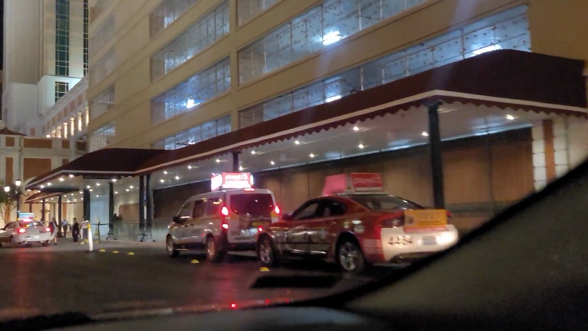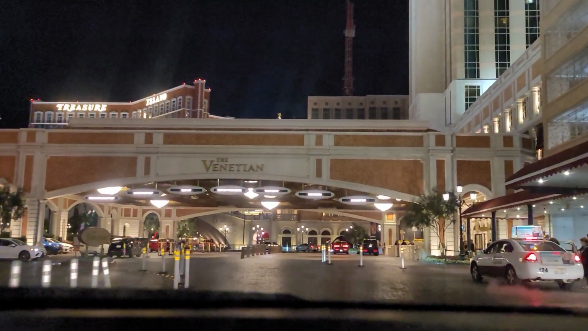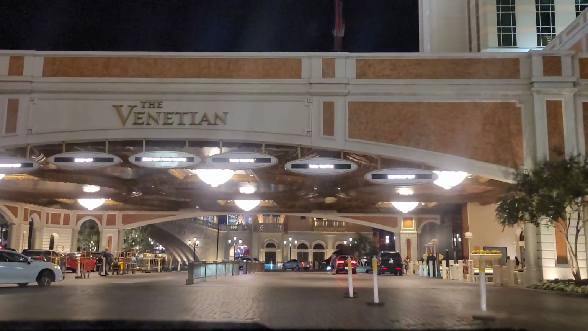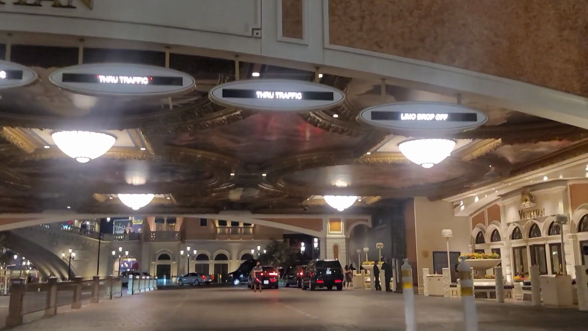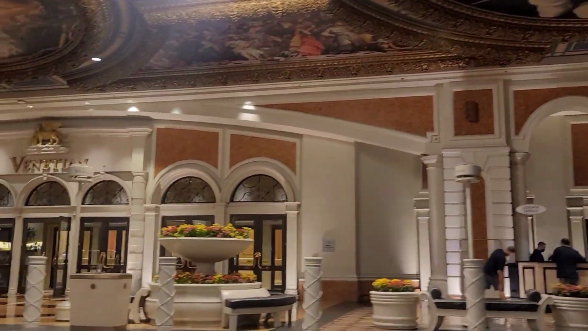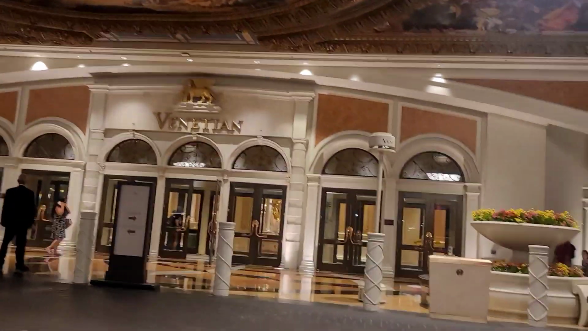A lot of cabs waiting for this one. We're coming in through the back way, so. Can you come in from Las Vegas Boulevard? Yeah, you can. We just came in from the back way because that's where we were at. This definitely has a nice area. I think this is maybe the nicest one, the nicest entry.